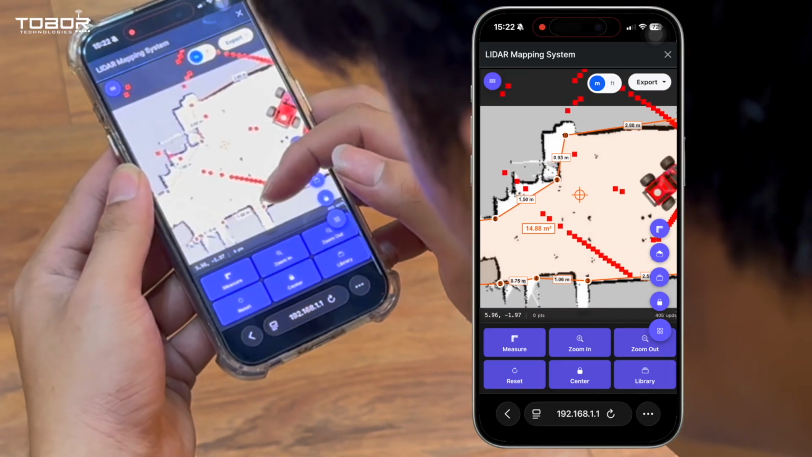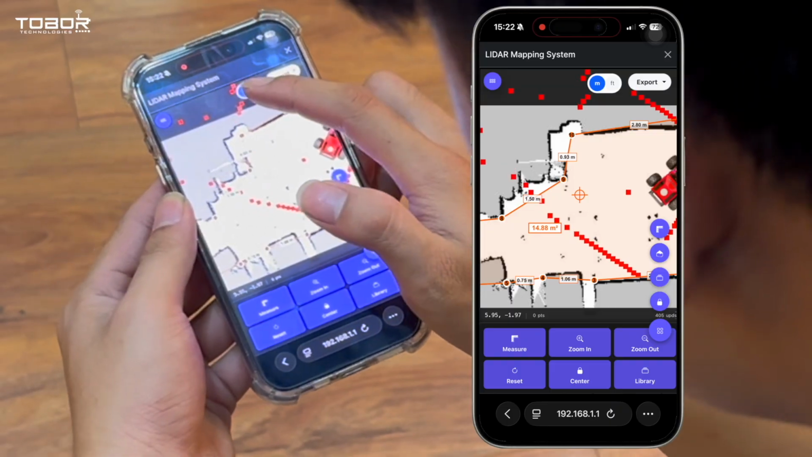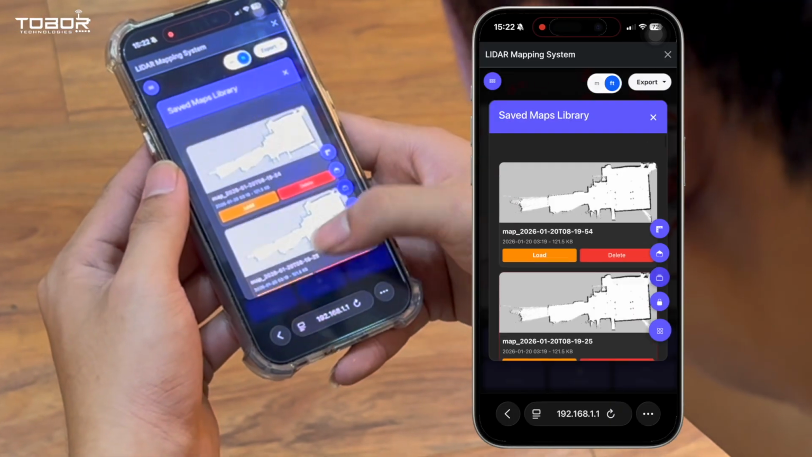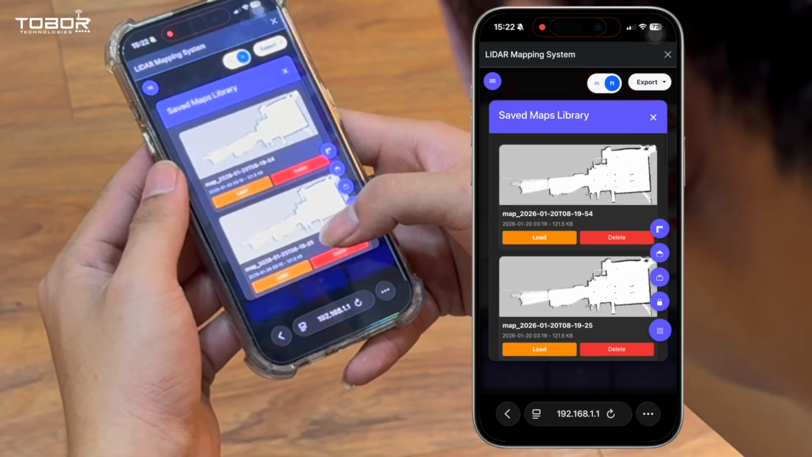Additionally, mirroring the desktop interface, you can switch units, export reports, or retrieve scans from the library, ensuring complete control directly from your handheld device.